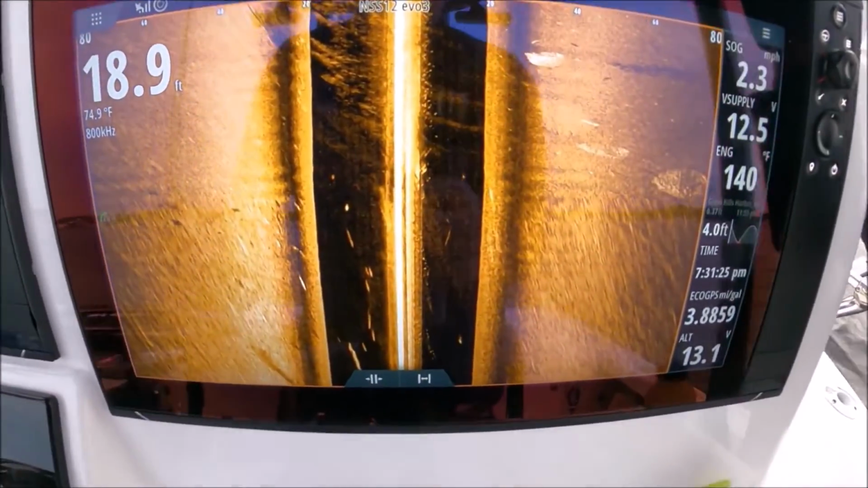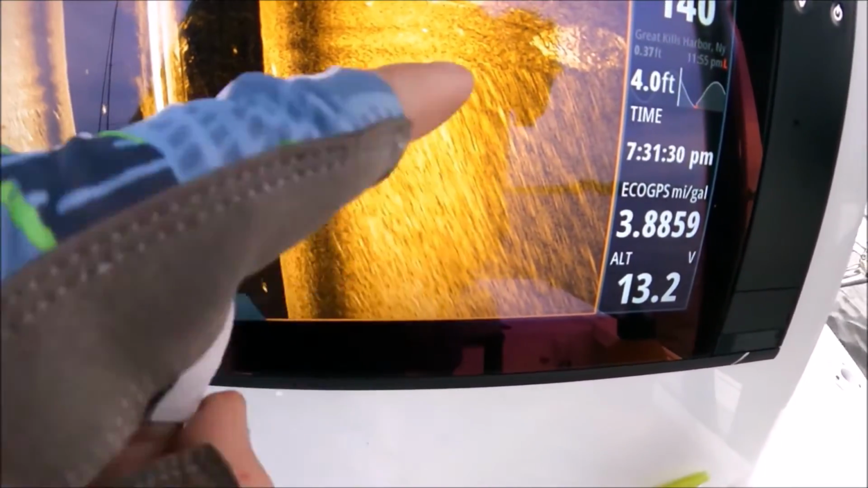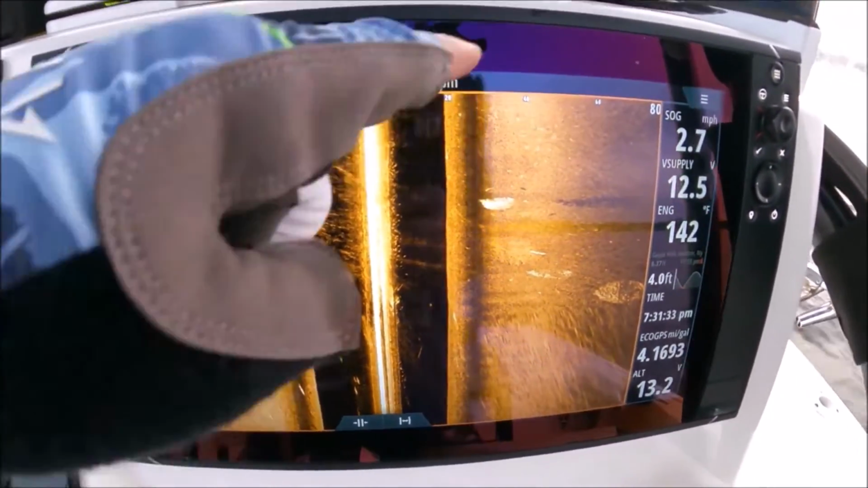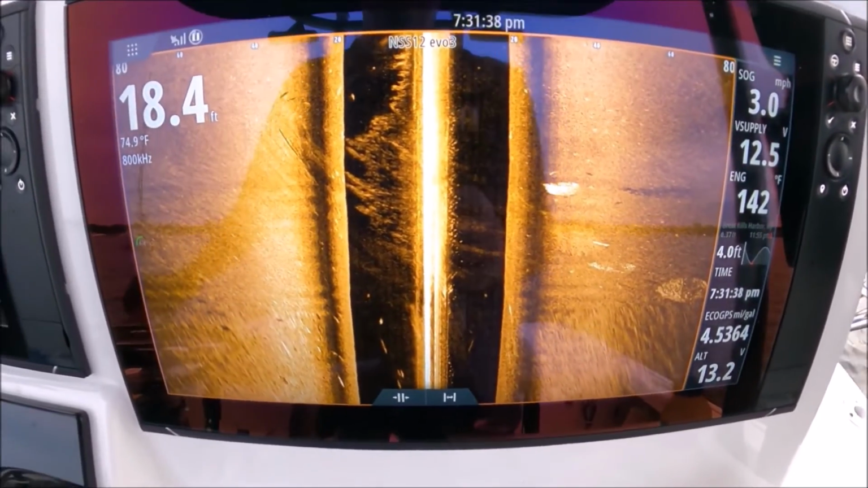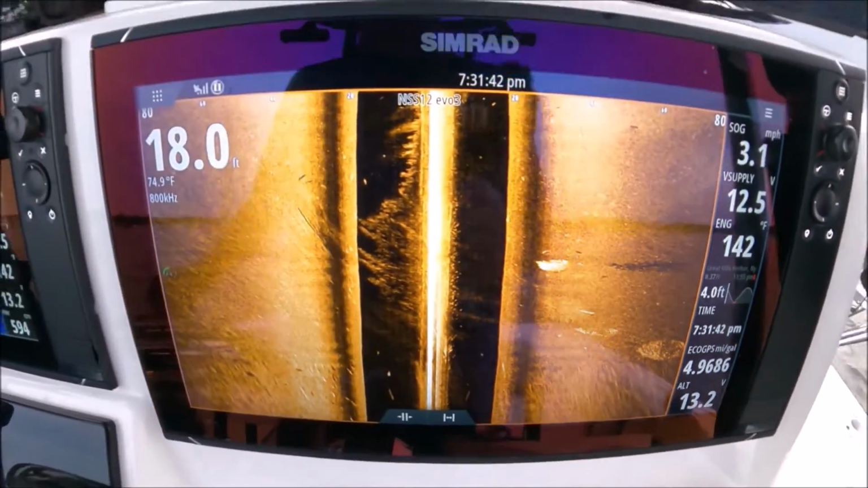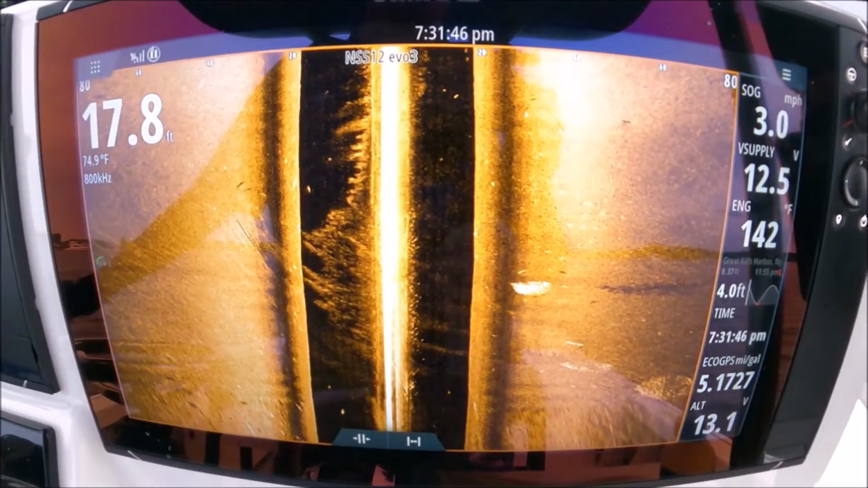You can see how we started moving. The screen looks different. You see when I was just showing you how to do your setup, it looks blurry like that. That's because we were drifting. Once you get the boat moving again, the bottom looks nice and smooth. So if you're drifting and you're seeing these, that's all it is, just because you're drifting. It's really designed to be the clearest when the boat is moving.